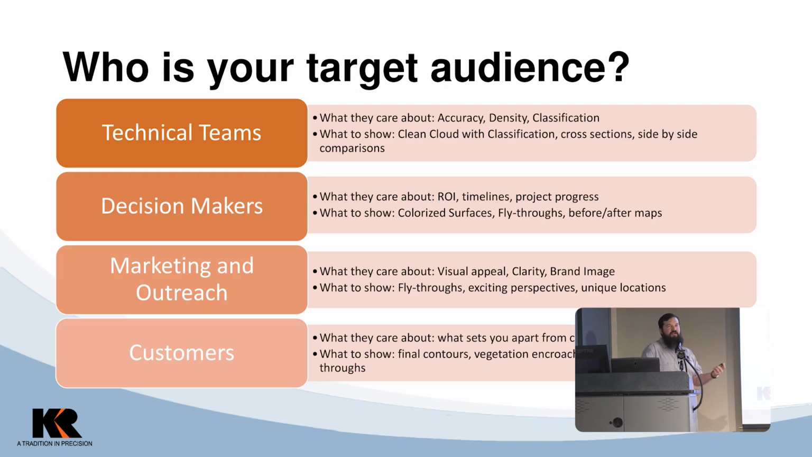These guys, all they care about is return on investment, timelines, project progress. It's not all they care about, but those are the big ones, right? And this is where you really start to make the cool visuals. You give them the 30-second animations, show them just, hey, this is what the colorized surface is going to look like. This is what your contours are. And it's as simple as a JPEG that you took a snapshot of from your computer to show them that information.